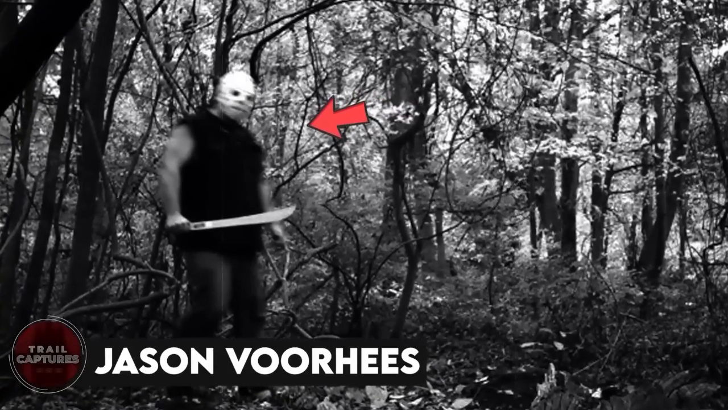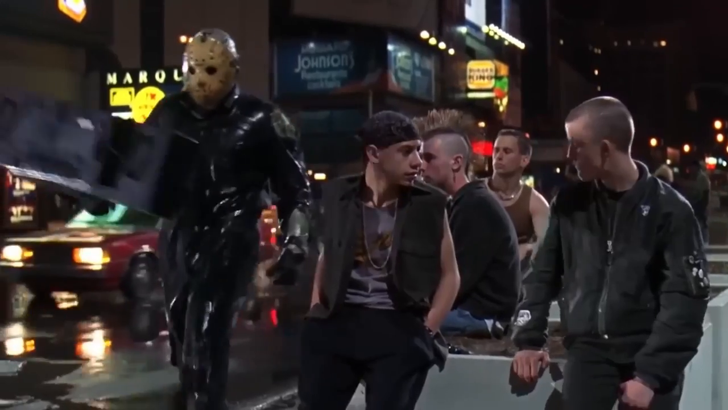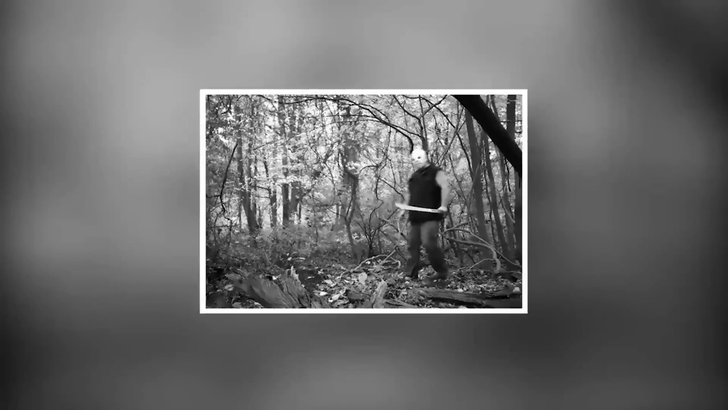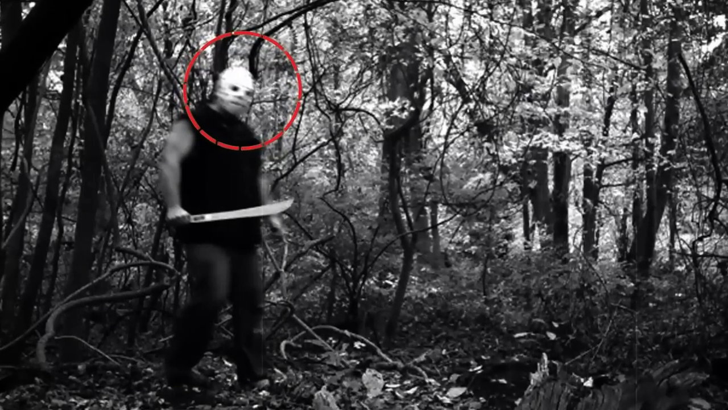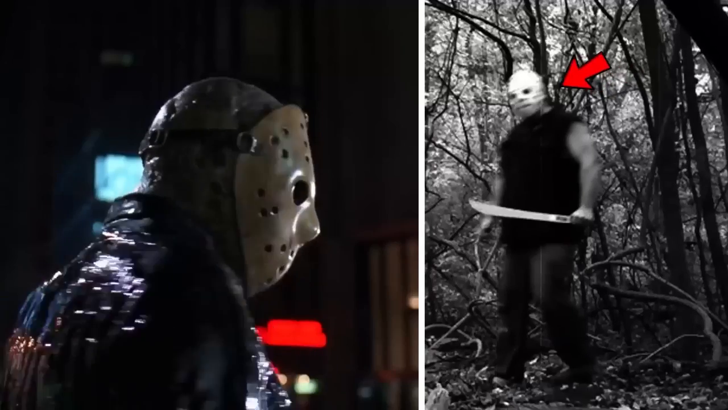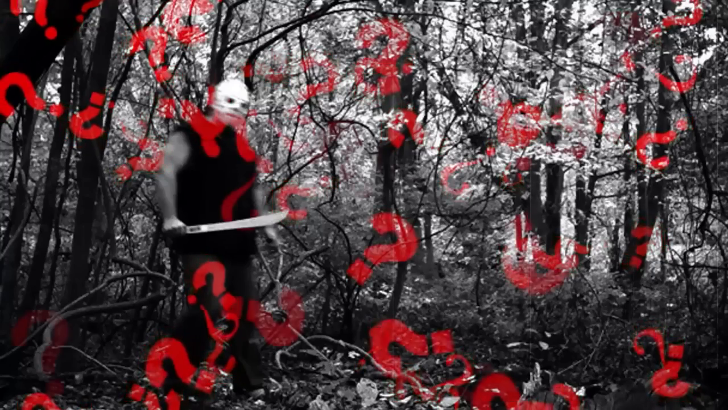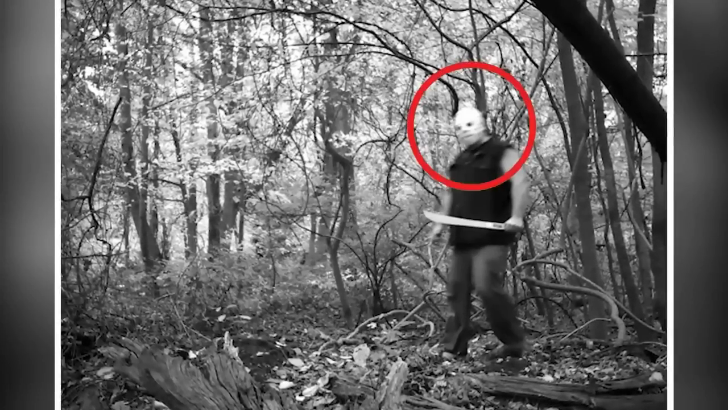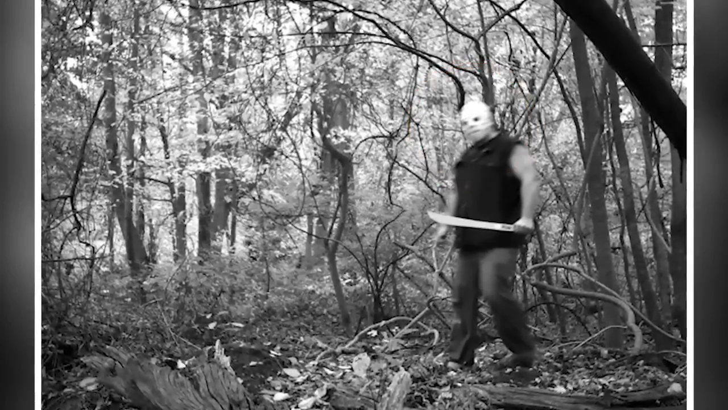Jason Voorhees. Is that the famous Jason Voorhees from Friday the 13th? Or is it some murderer inspired by the character? This picture was taken in 2014, and the muscular man with a mask on and holding a machete looks like something straight out of a movie, don't you think? But the real question here is, what exactly was the man doing so deep in the woods all alone?